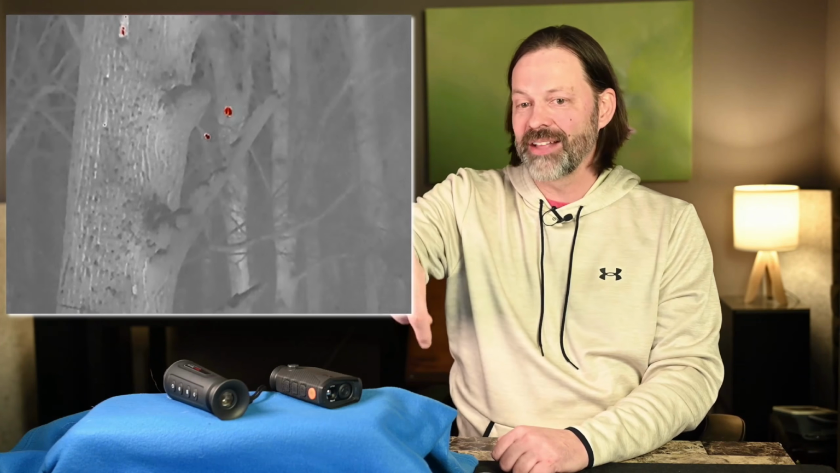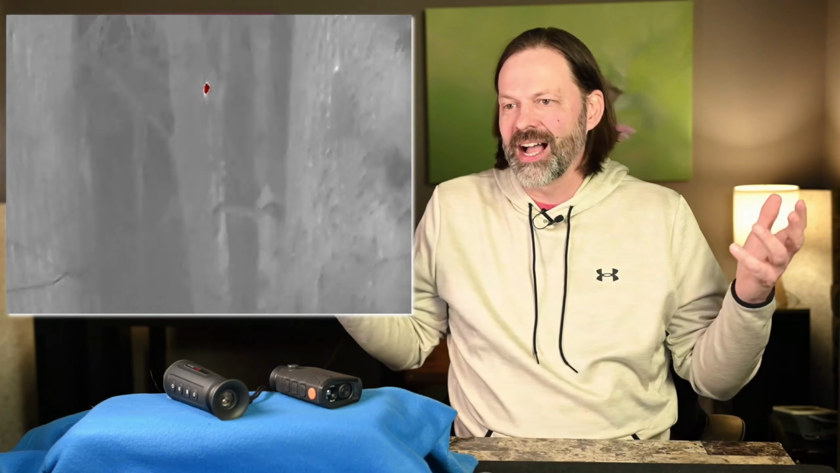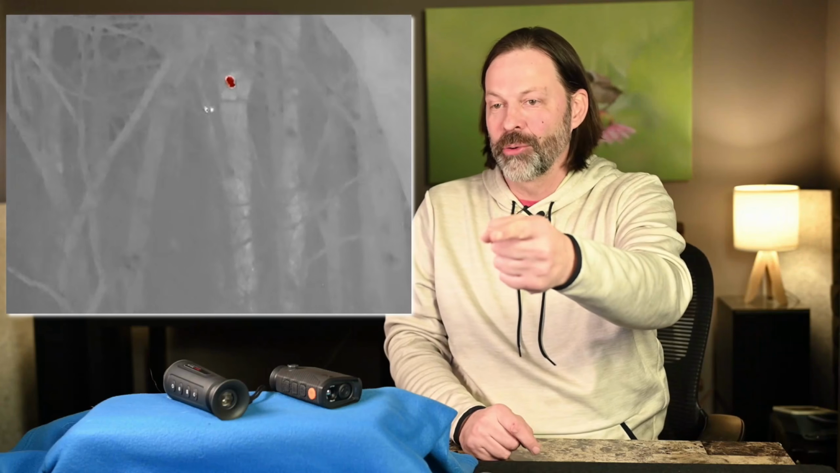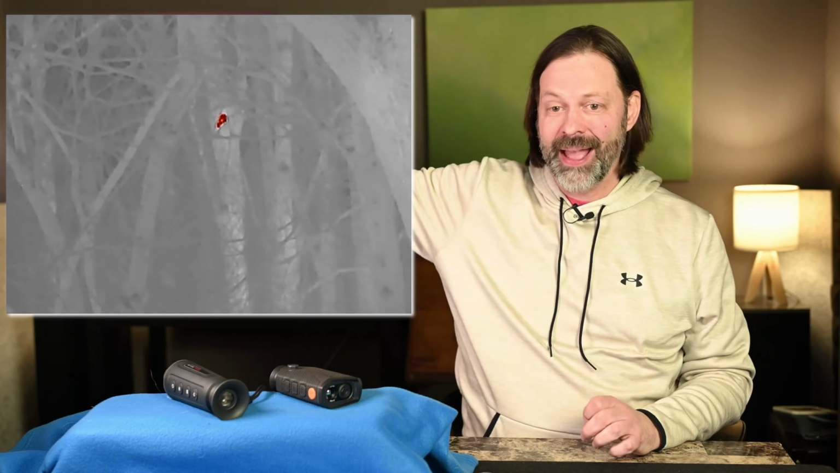The heat's coming from inside the hole, and it's registering it, because remember, this detects heat. Now I might call this a hot hole, like it's warm, so I could detect that. Now that I thought was a screech owl. I swear I saw that thing fly up to that hole, and my heart's pounding. This is right at my house.